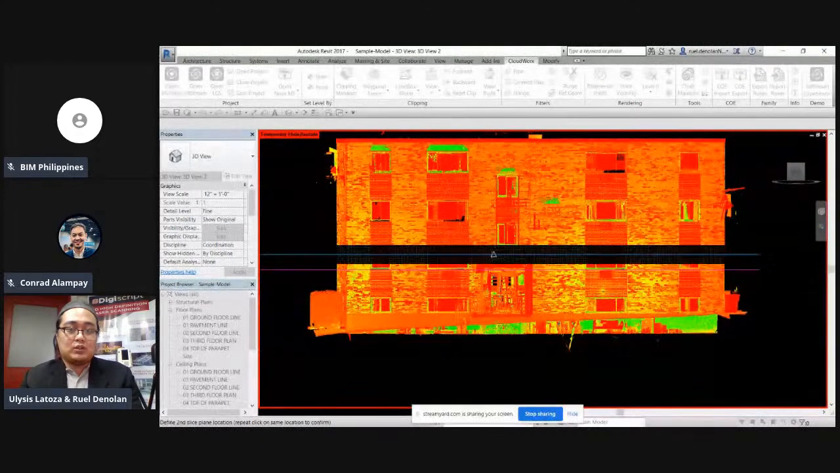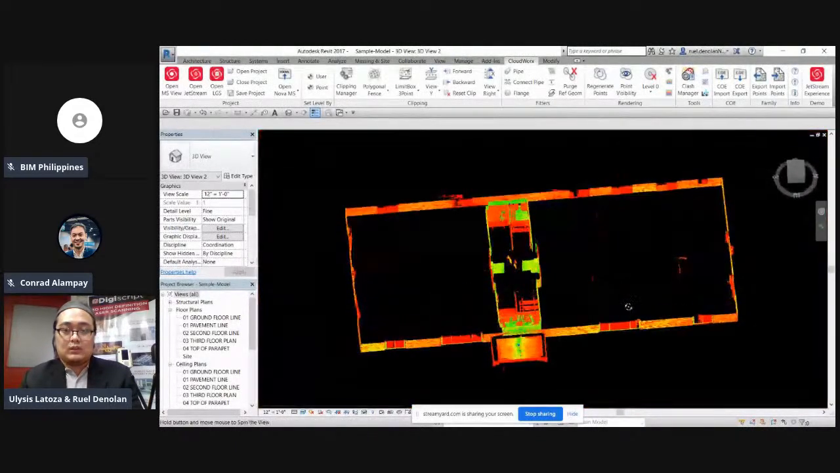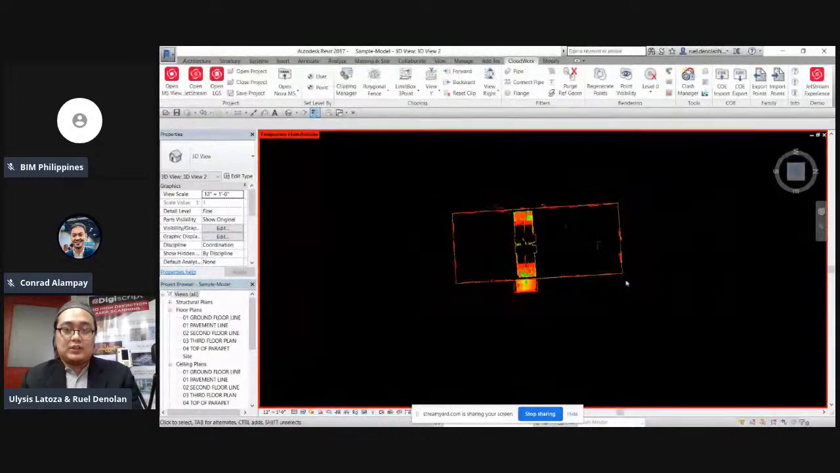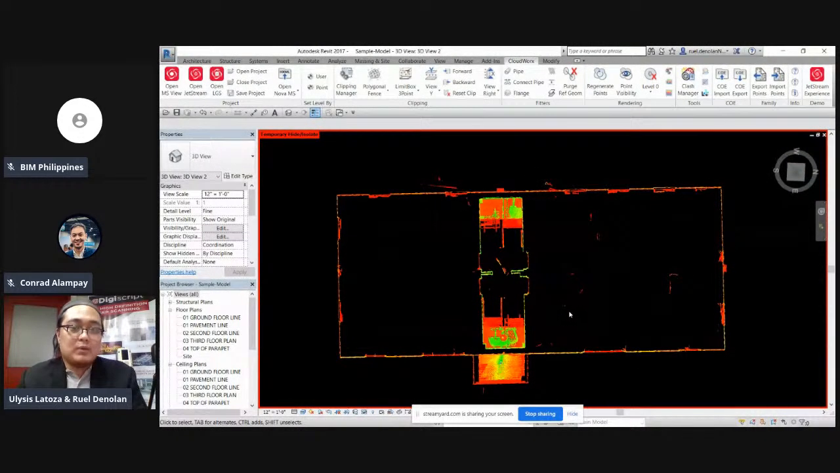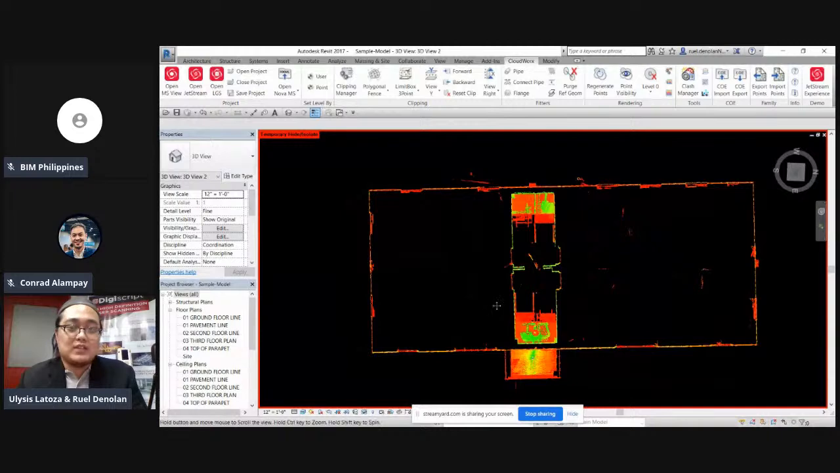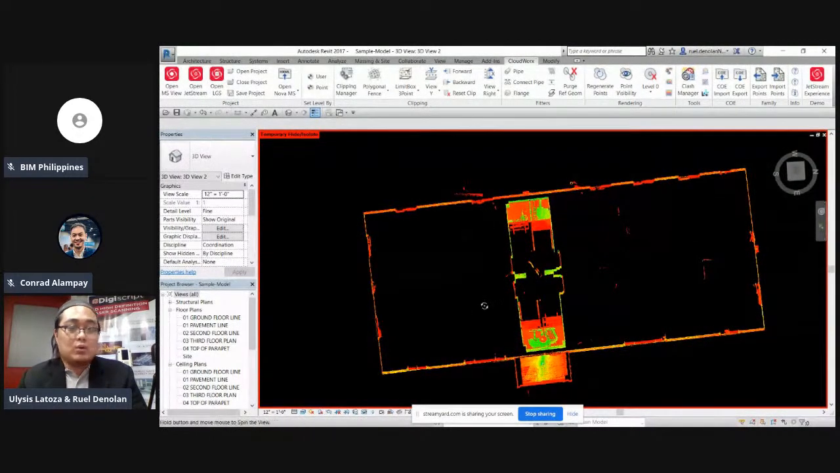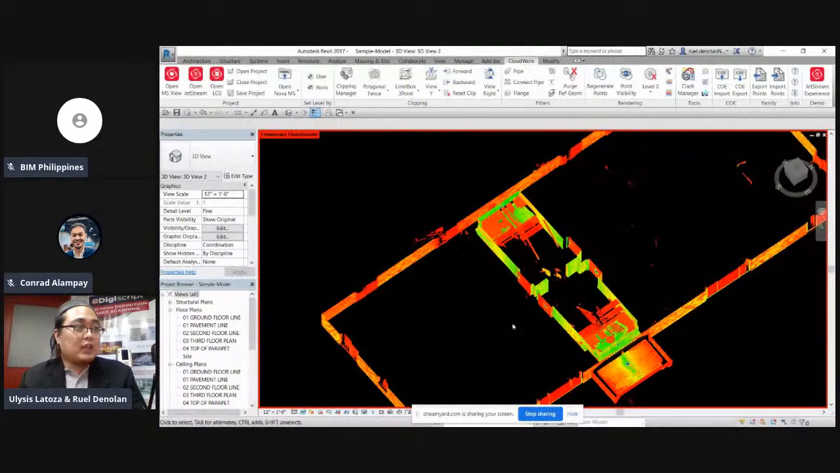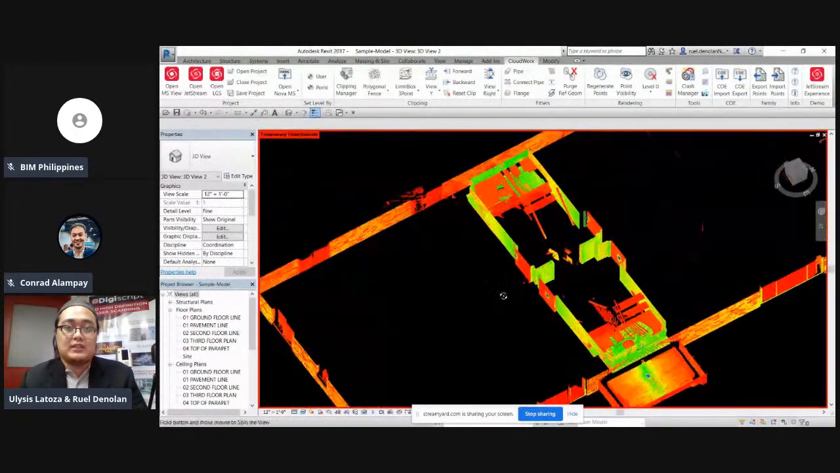So, tinitignan ko lang yung window. Kumbaga, ina-assume ko lang kung saan sa second floor. So, ngayon, makikita natin sa second floor, yung ibang kapitbahay natin ayaw magpapasok sa bahay nila. So, wala tayong scan data. But, kita pa rin yung outline ng wall. So, may data pa rin tayo na makukuha despite na hindi natin nakuha yung ibang areas.